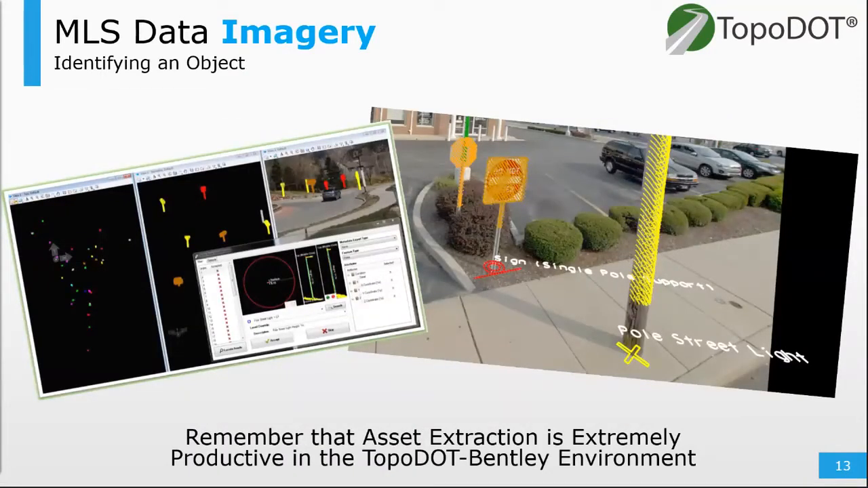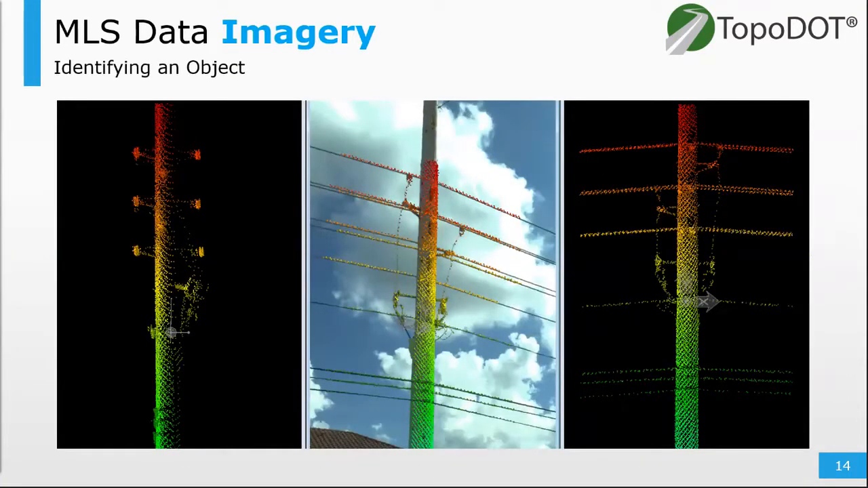So with your high quality data set, we're now ready for extraction. And within the Topodot environment, productivity is going to be at its highest. And the application for this setup, particularly for a mobile data set, can be applied to distribution and utility pole projects, and anywhere essentially where there's a need to locate and attribute an object to be later exported and imported into a database.